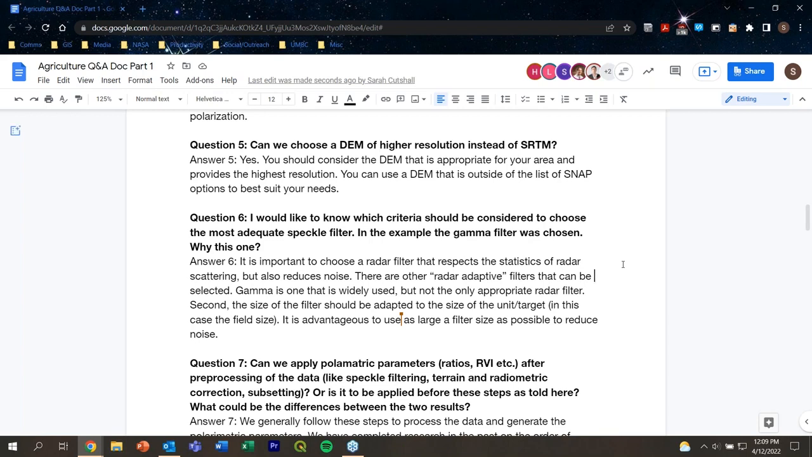So question 6, I would like to know which criteria should be considered to choose the most adequate speckle filter. In the example, the gamma filter was chosen. Why this one?